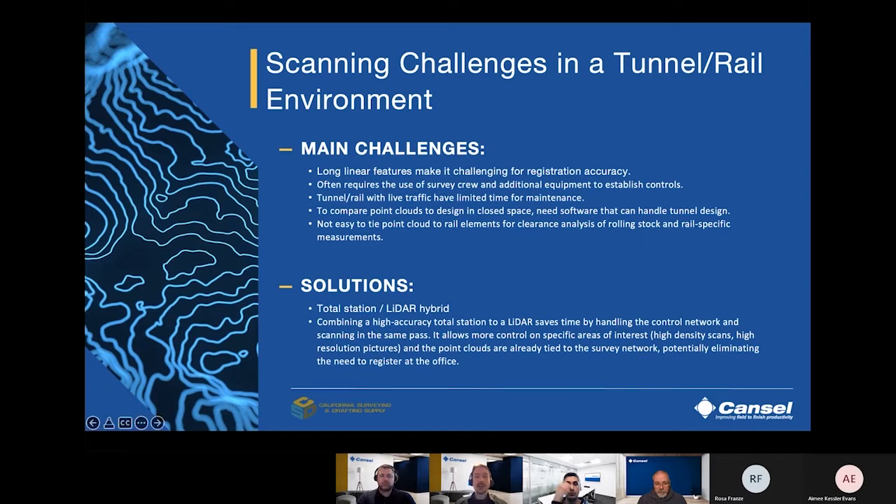Reasons to use LiDAR in a tunnel are numerous. It might be during the construction process to validate the design.